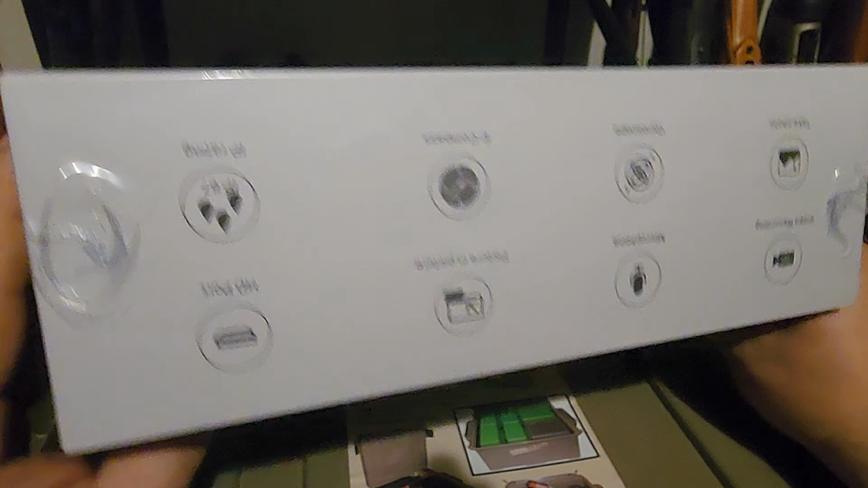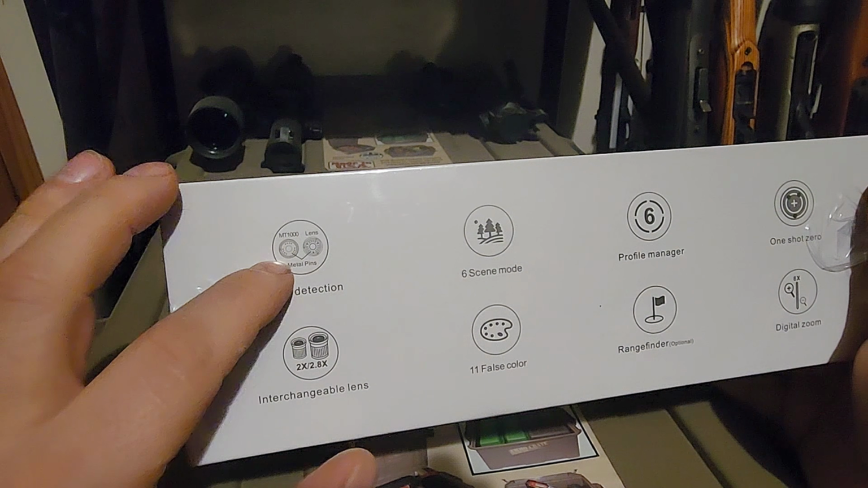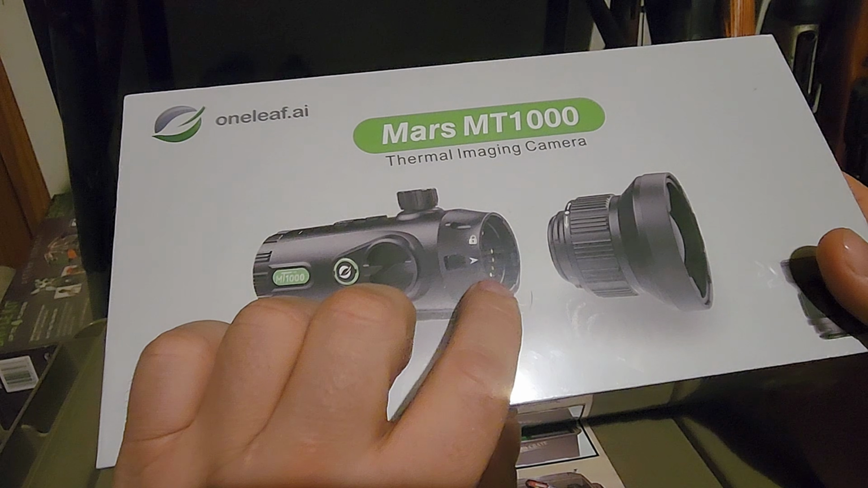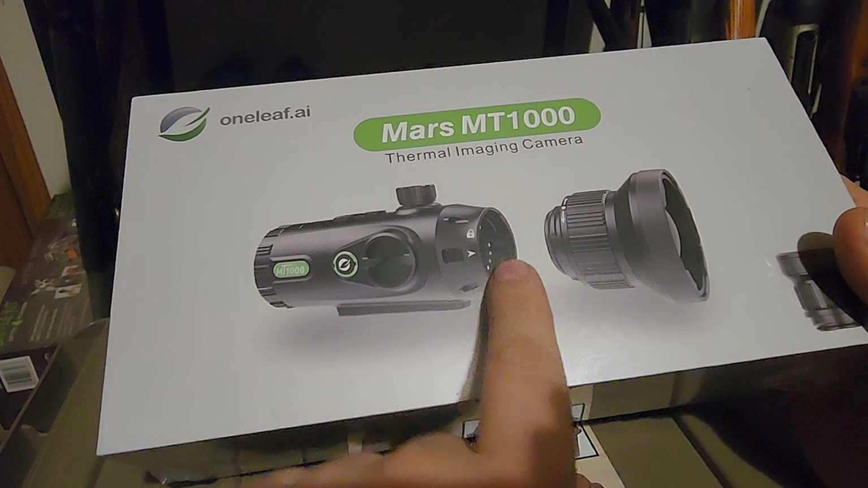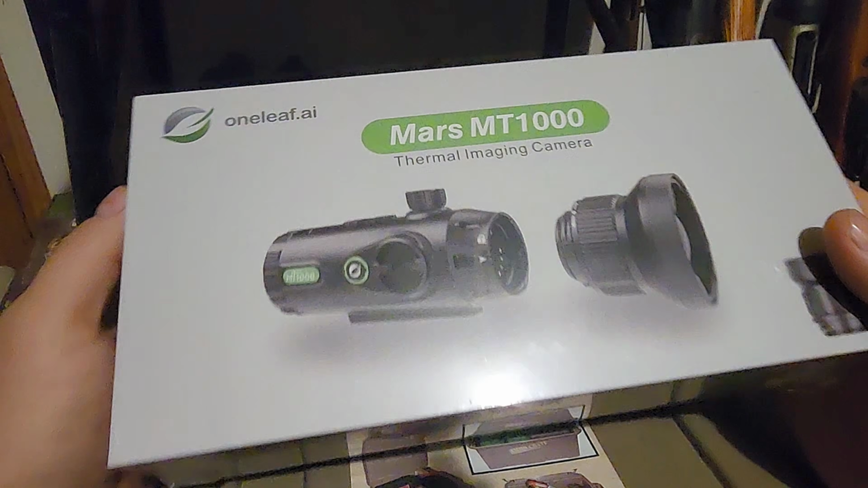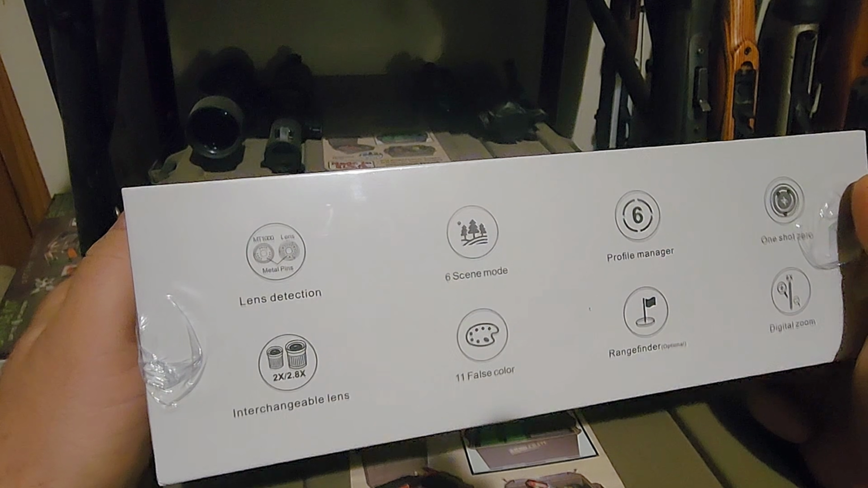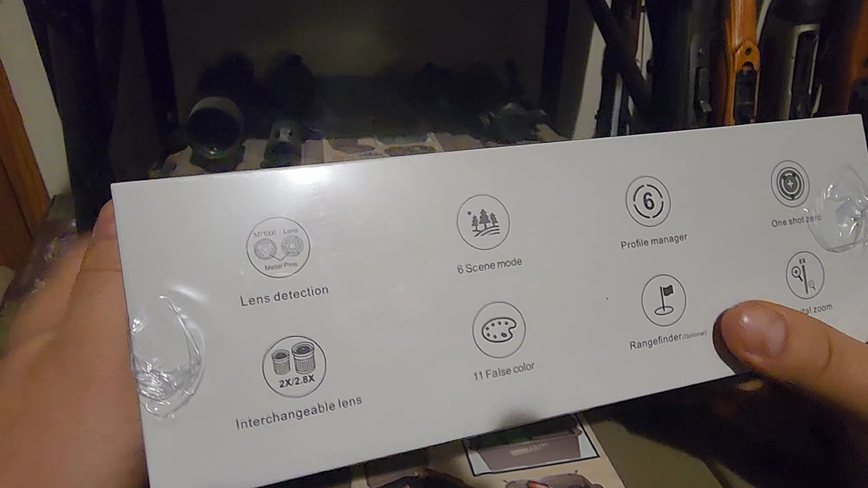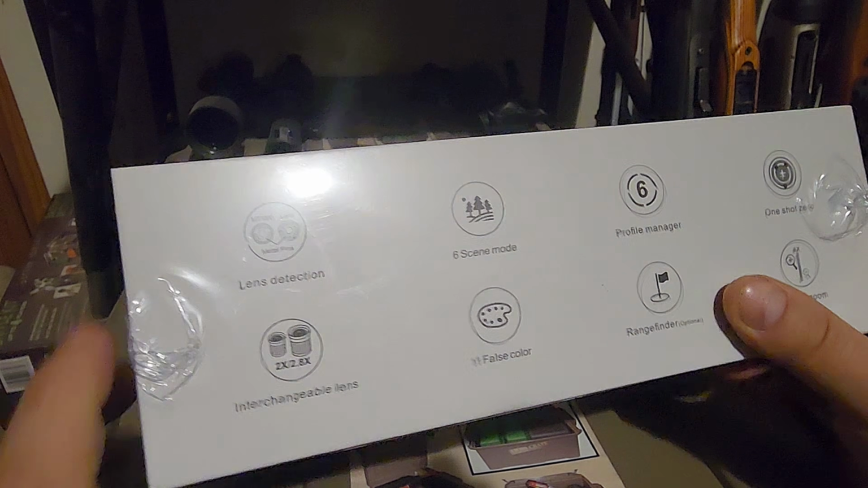So most of what you guys are going to want to know is on the box here. So we'll go over that real quick, and then I'll tear into her. So it's got automatic lens detection. You can see the little diodes or whatever you would call them in there, and it locks, and you stick it in there and twist, and then it locks in place. And then there's a tab you'll pull to unlock to switch to the different lens if you have different lenses. So it automatically detects which one of those lenses are in there. Again, you can see there it's showing you have interchangeable lenses.